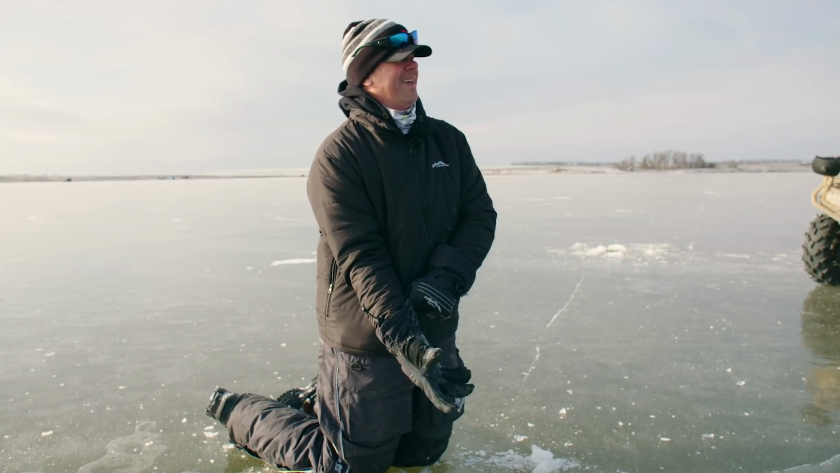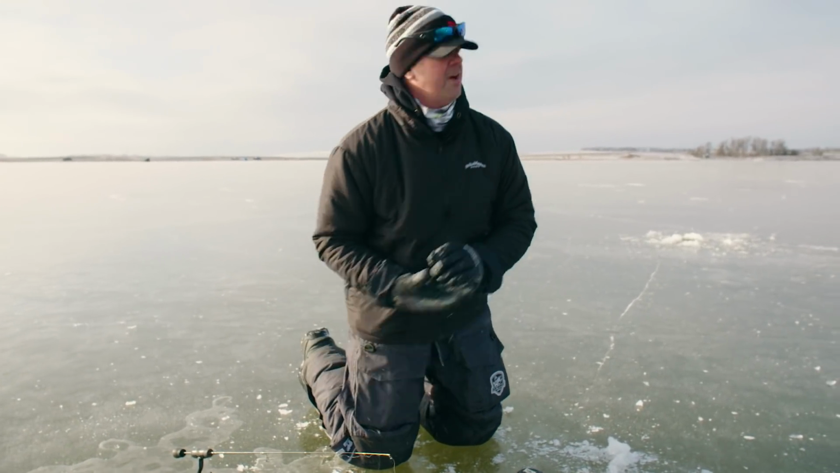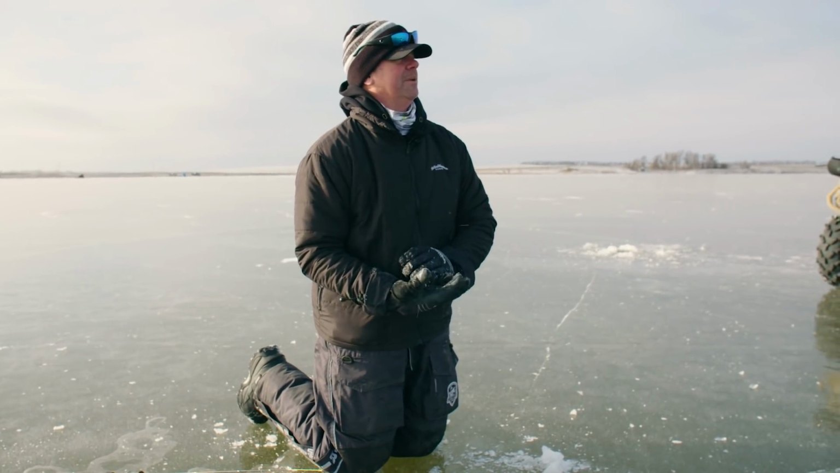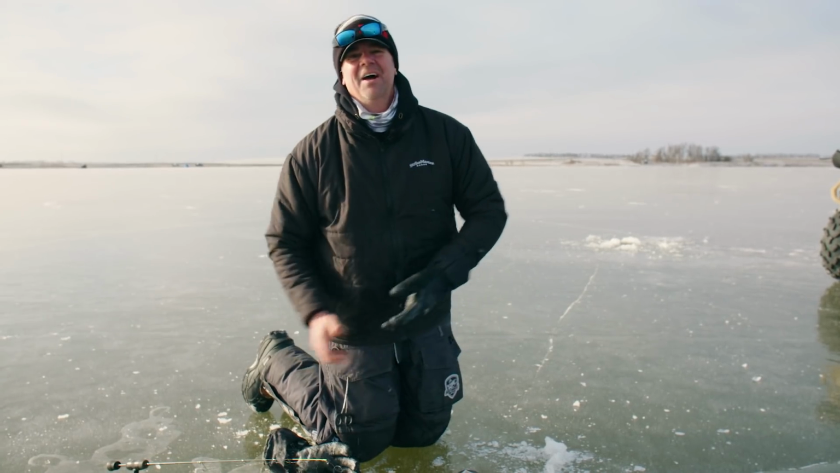I hope I get to do that again a bunch. Wow, that was a nice fish. I thought we came in here thinking we weren't going to get any big ones. I knew they were present, but you got one right off the bat.